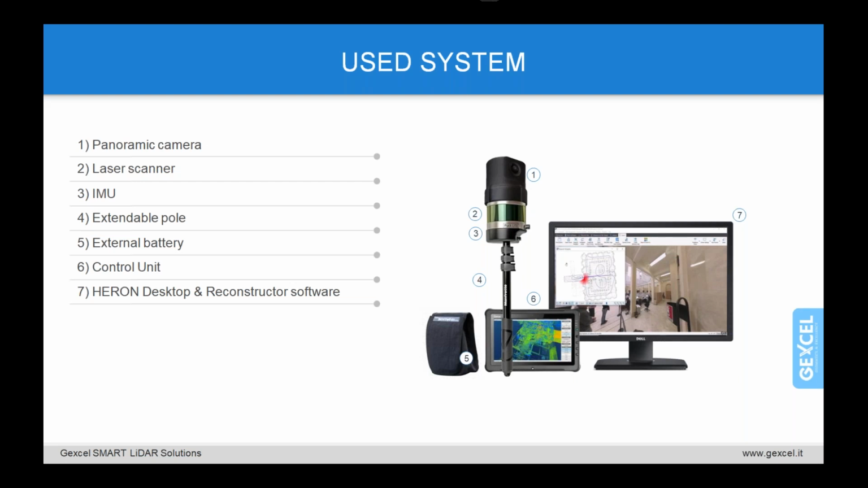HERON acquires data continuously with a maximum range of 100 meters, achieving centimeter accuracy. The versatility and speed of HERON, as well as the ability to acquire huge and complex areas, has seen the technology being used very much in indoor and complex environments like underground mining.